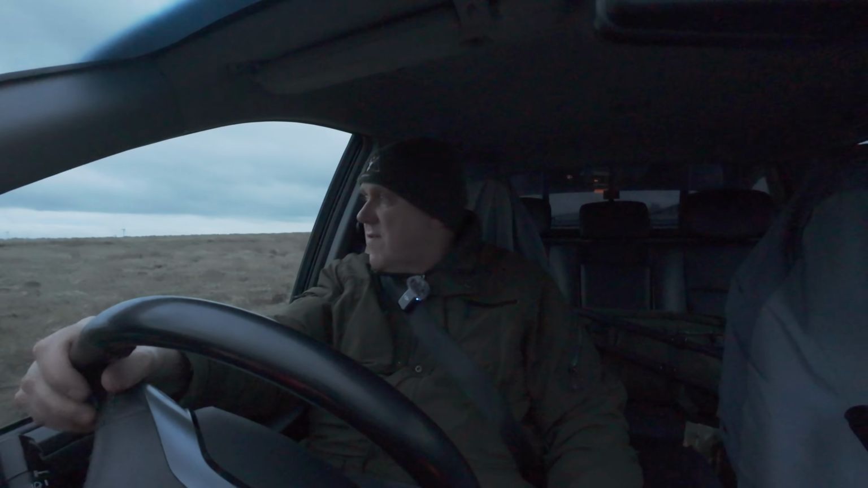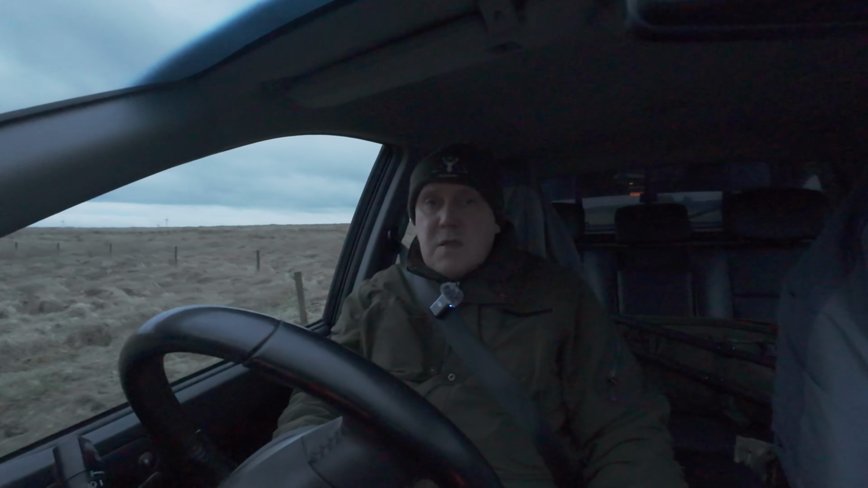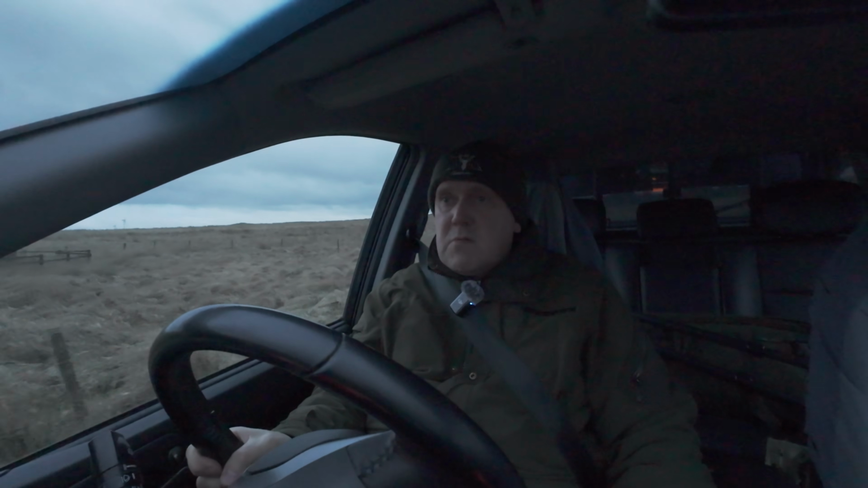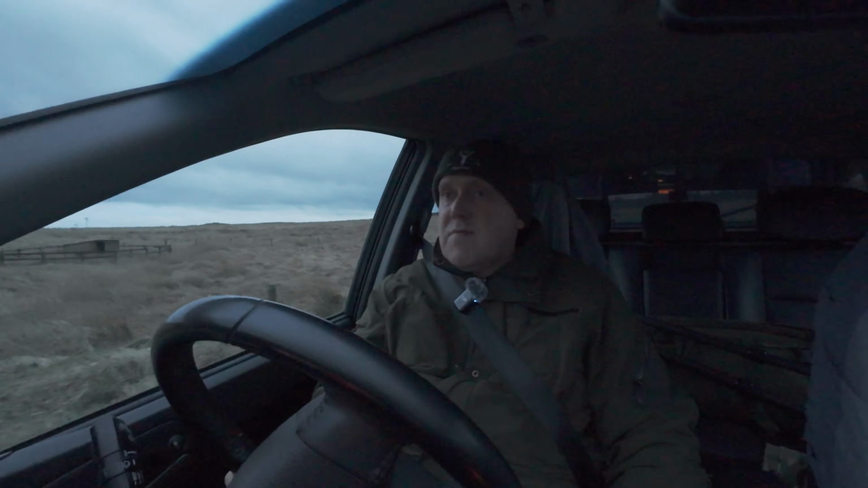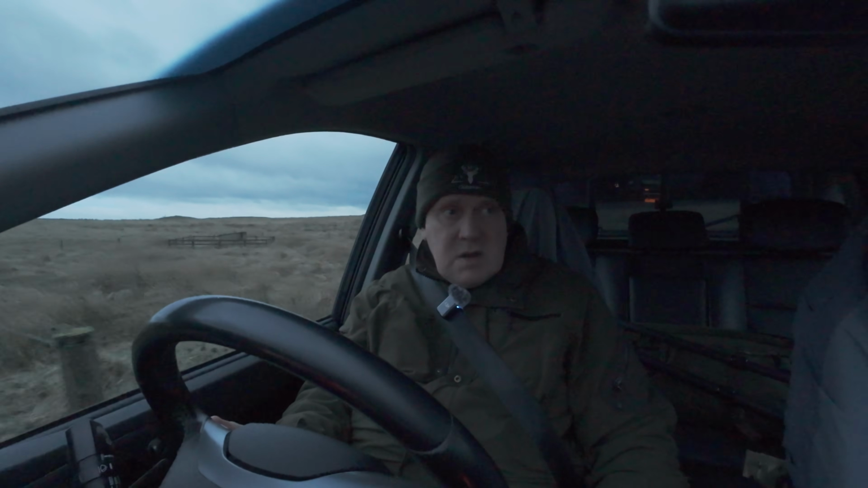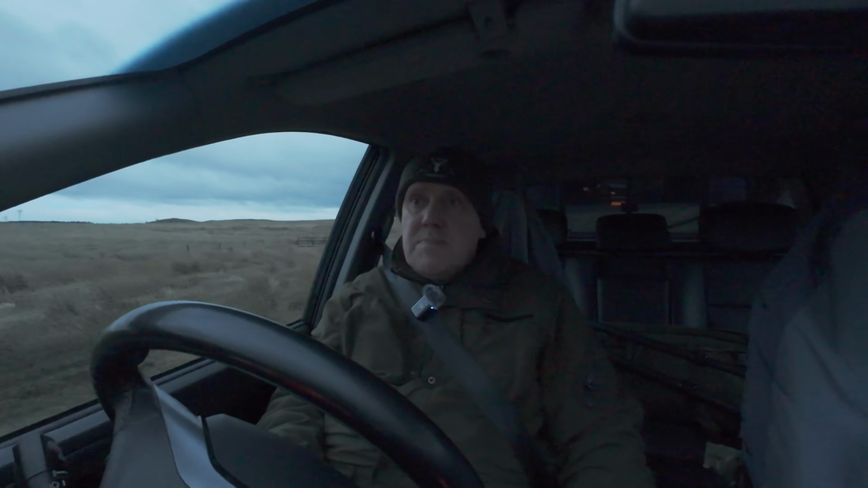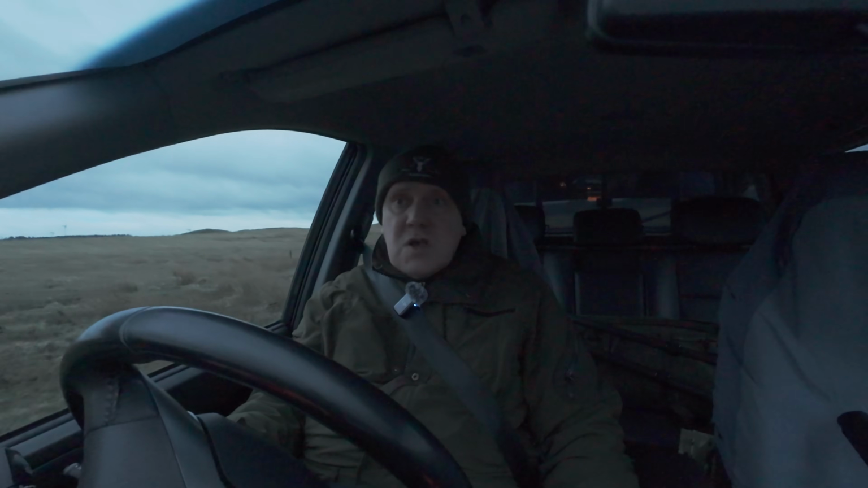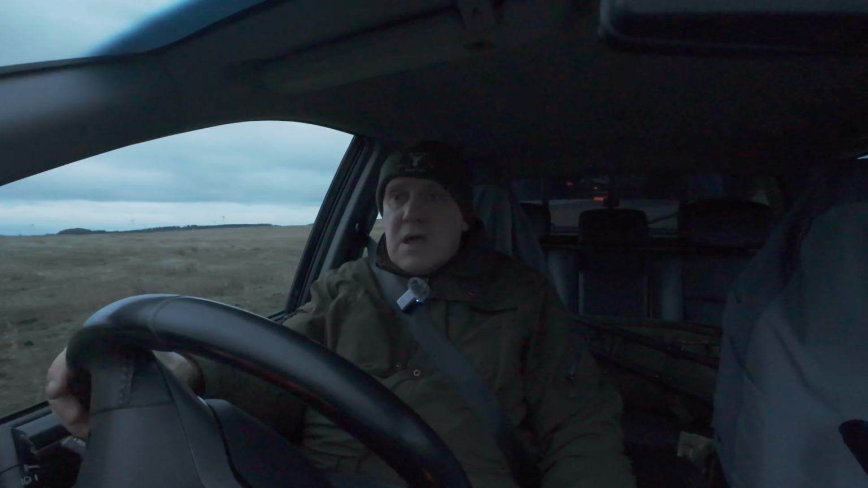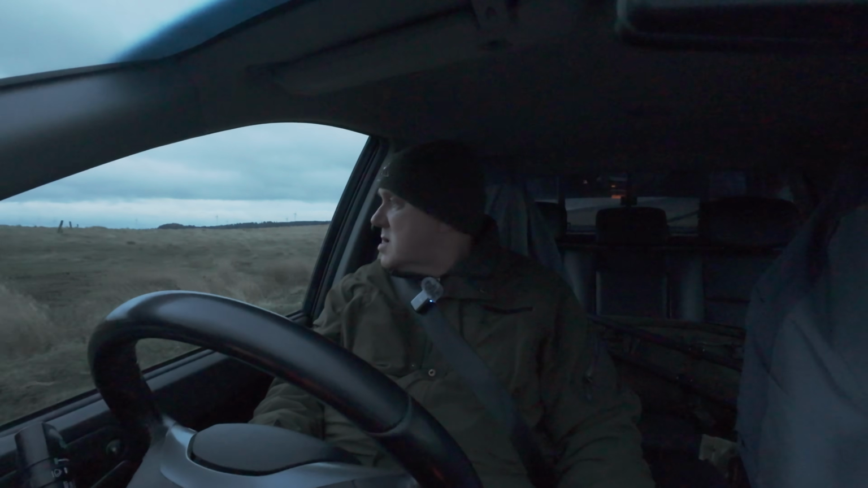Right, well, I've made my way further down into the valley. The wind was horrendous up on the top, so I'm hoping the wind's going to calm down a bit. I'm hoping the rain's going to stay off, because we are forecast heavy rain. I hope that doesn't come about, but yeah, I've come down on the bottom. We'll have a look round down here and see if anything shows. If the wind calms down, then I'll probably head back up onto the top again once we finish down here. But we'll see how we get on anyhow.